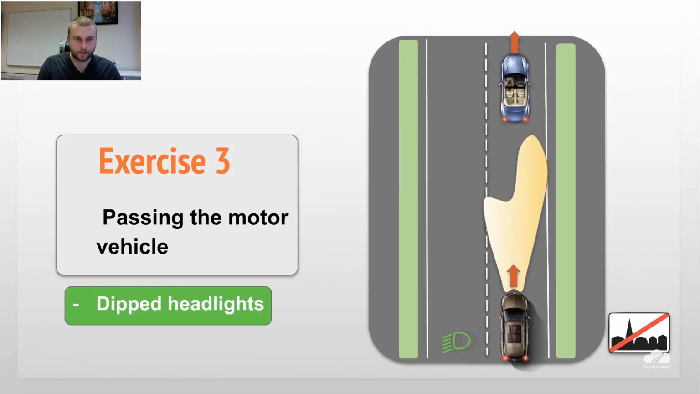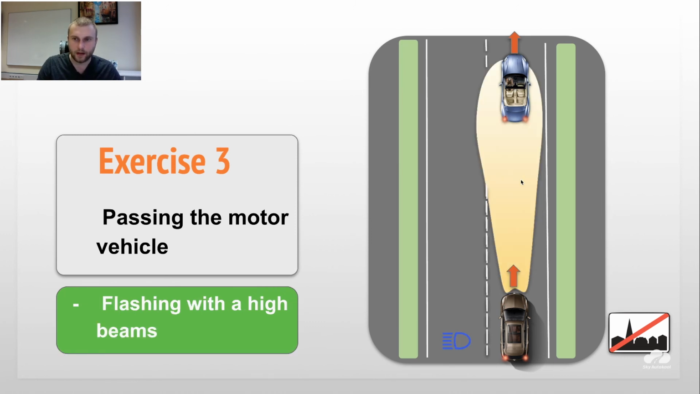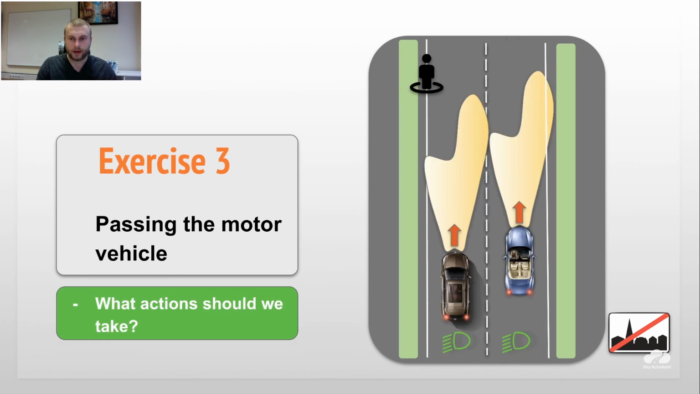So, exercise 3, passing the motor vehicle. Now we have headlights on, and flashing with the high beam. So actually, according to the new rules of the Estonian Traffic Act, we can also flash the high beam, to blink with the high beams to inform the driver in front that we want to overtake him. So we blink once or twice and then can start overtaking.